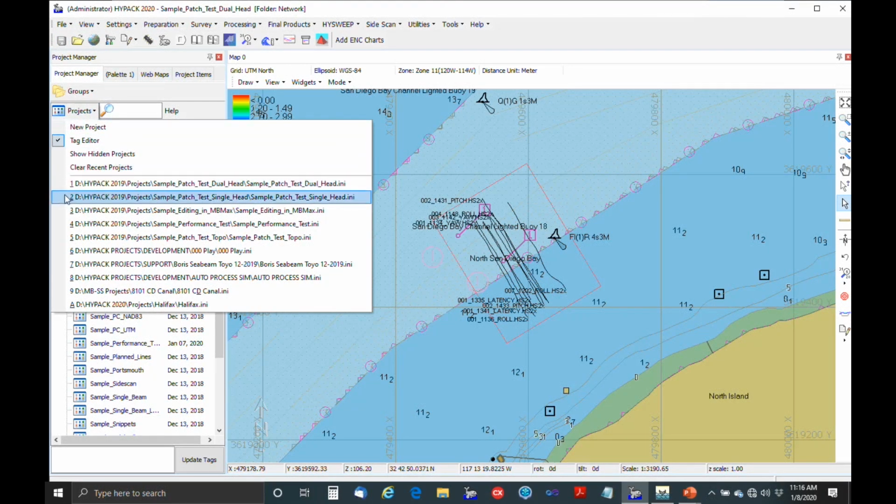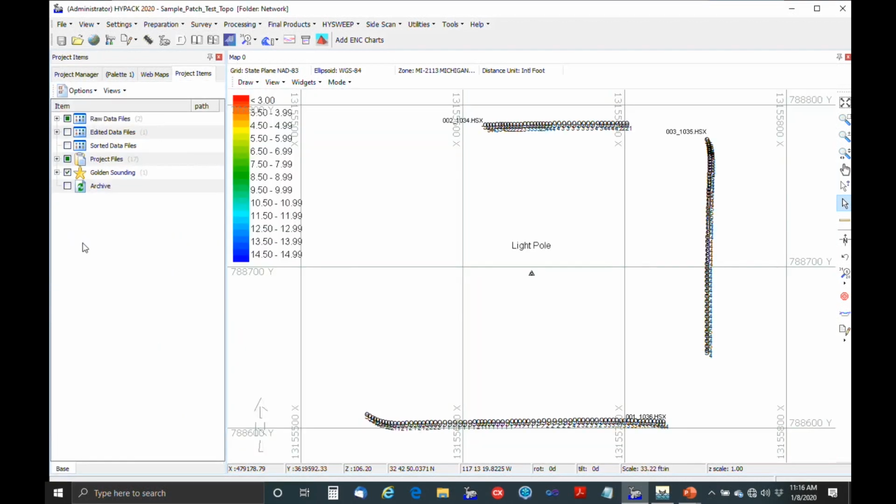is topo, sample patch test topo. Okay, and you can see the same pattern that we saw before. We're just running lines around the light pole in the parking lot with the boat on a trailer in this case.